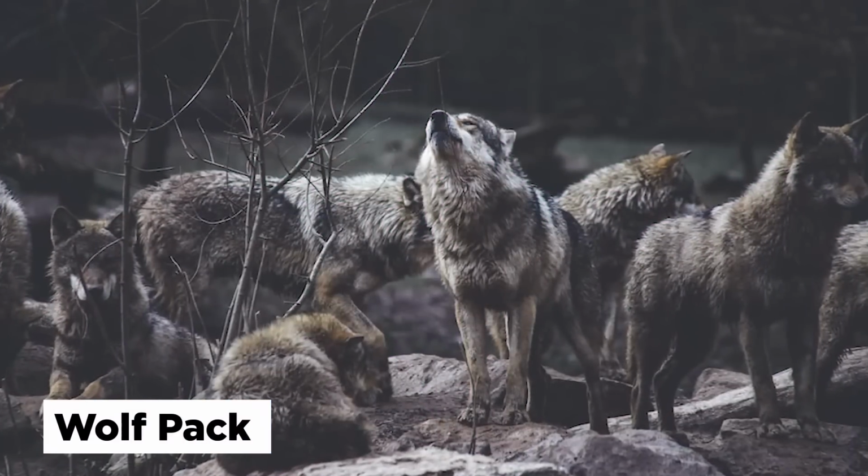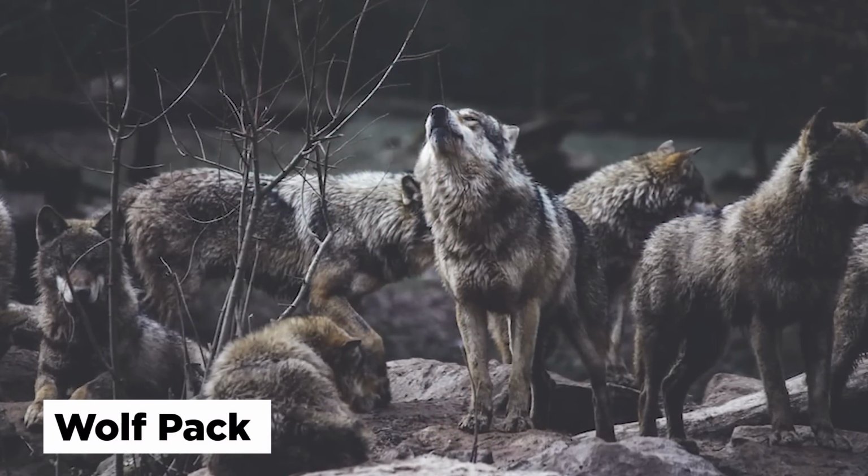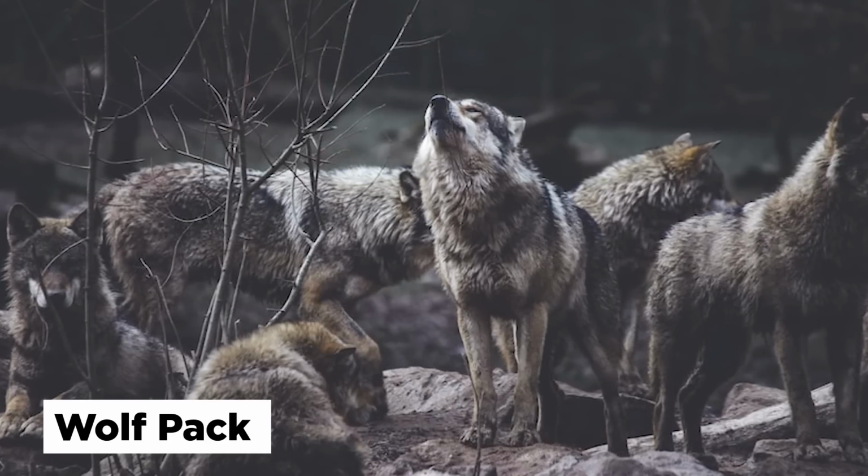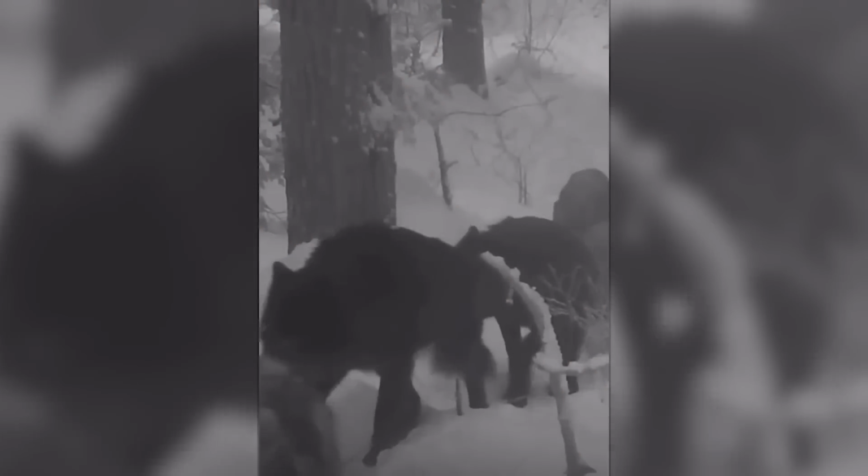Wolf pack. A trail cam set up in an undisclosed part of the woods captured an incredible and terrifying sight one dark, snowy night not too long ago. Captures like these remind us of just how amazing these tiny devices are, and they allow us to capture scenes in nature that we could not have ever experienced in person, nor would probably want to.